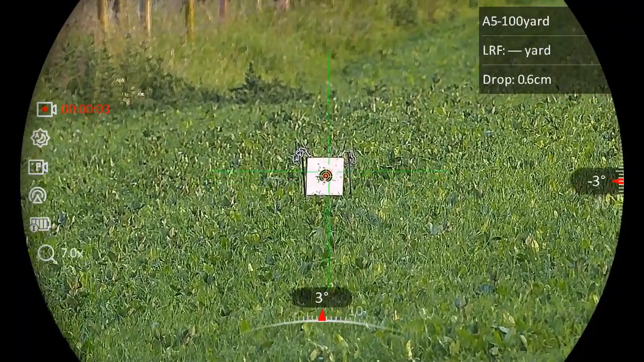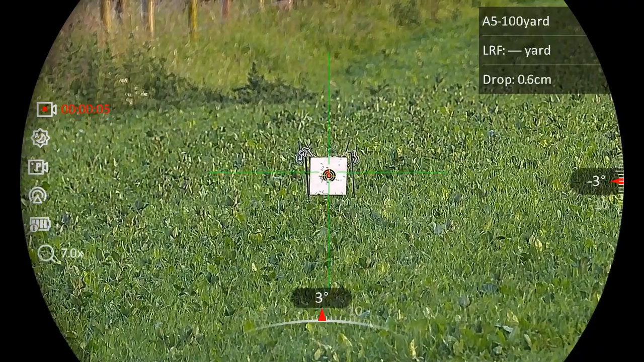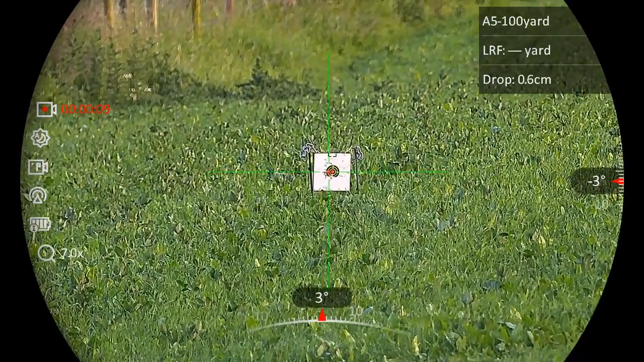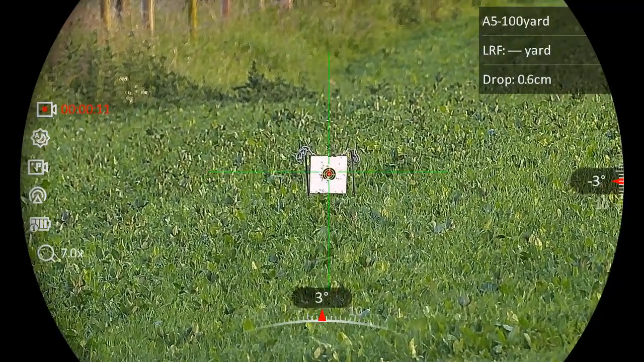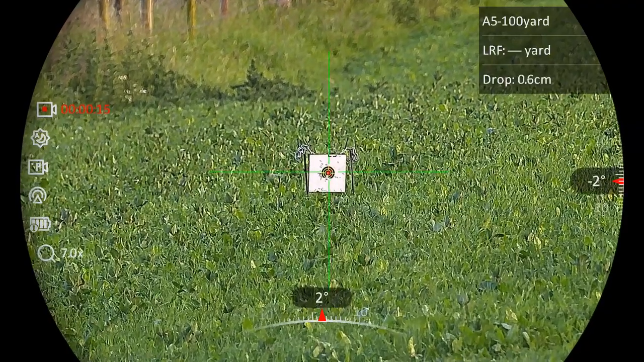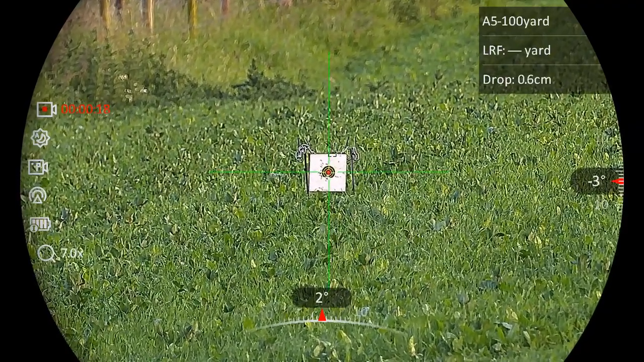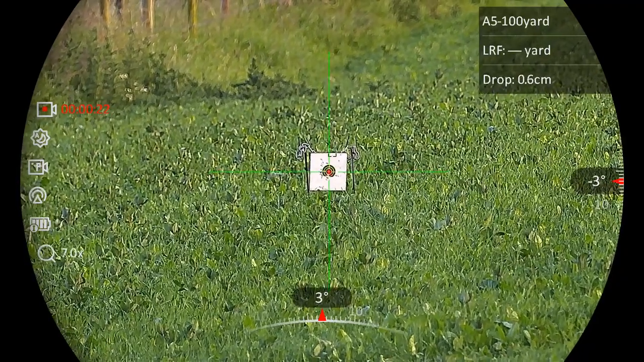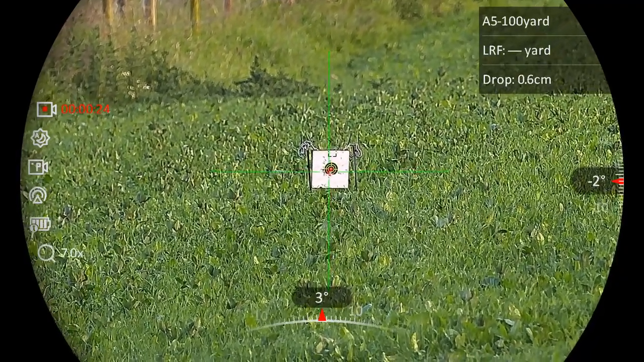Okay, this is the Hikmicro Alpex 4K LRF, and as you can see, I'm in 7x zoom already. This goes up in ones, so it doesn't go up the same as the OneLeaf. The OneLeaf goes 4 times 13, which equals 52.